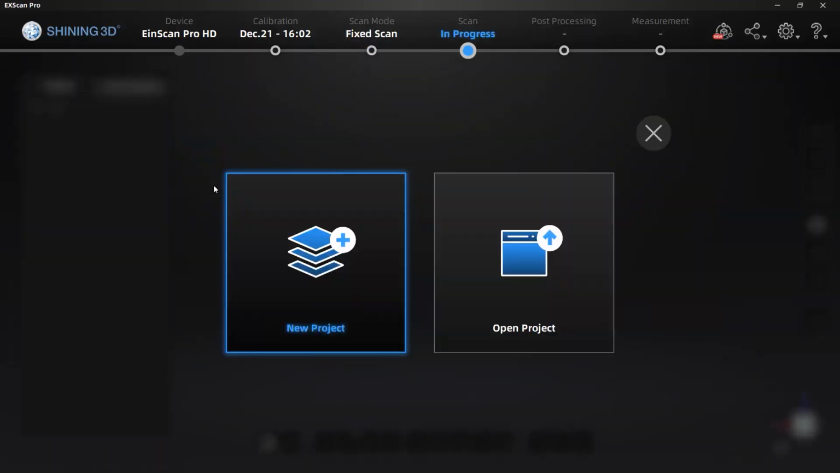So when we get started, there are 3 different options for us: a fixed scan, a handheld HD, and a handheld rapid. We did the handheld HD and rapid in their own videos of the car fender. I talked about the different accuracies there, the density of the mesh, or really the point cloud, the points that get converted to a mesh, and the differences between the way that those two work. In our case, we're going to be using a fixed scan.